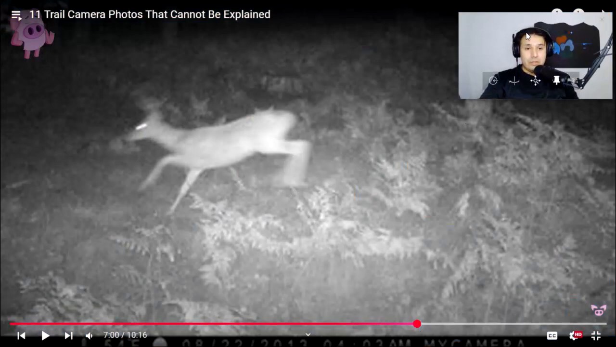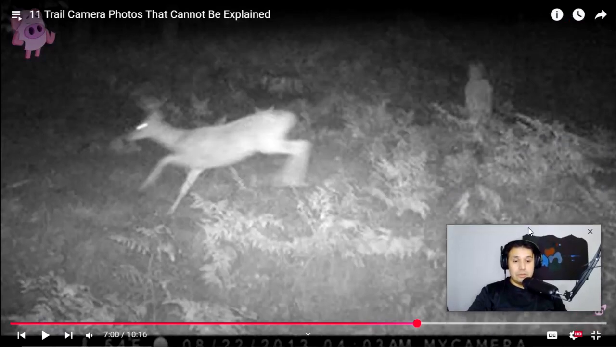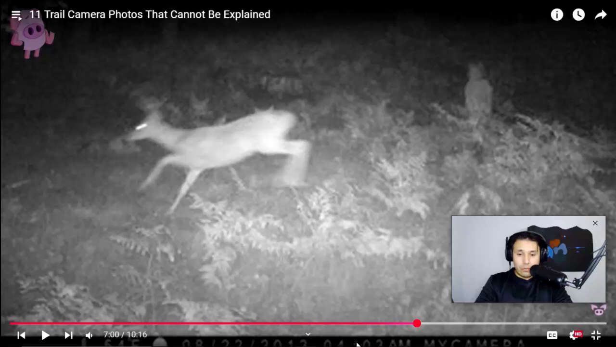This one is pretty interesting because there's 3 photos of this. So, yeah, I want to say this one's legit. As legit as it can be. Human or not human is still scary. I mean, either or, the way you put it. Scary if it's an actual real child. Because what the hell is that little kid doing at 4 in the morning in the middle of nowhere?